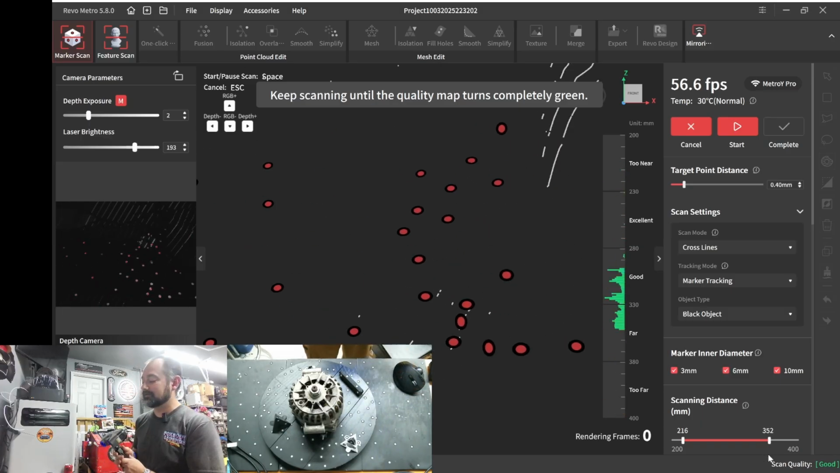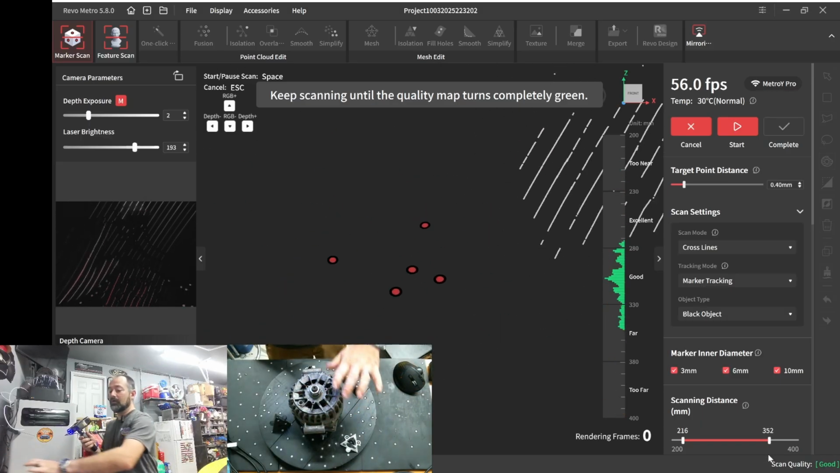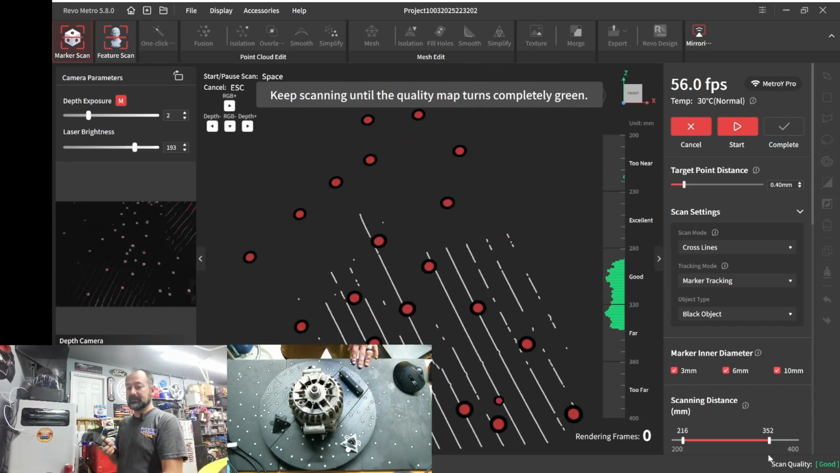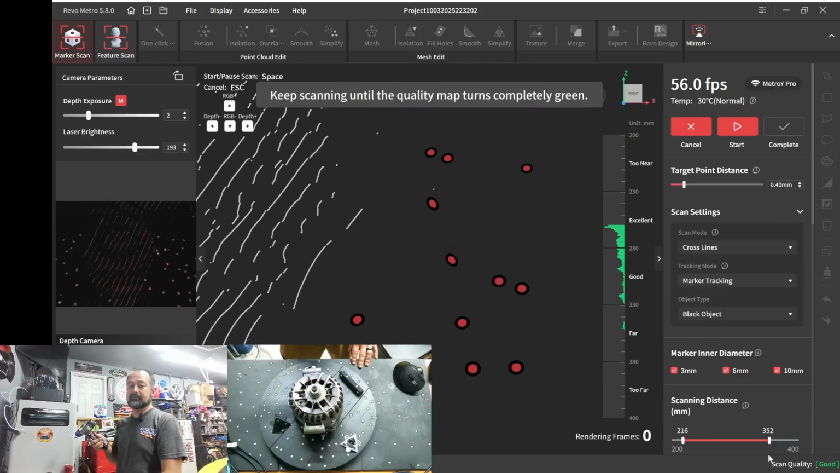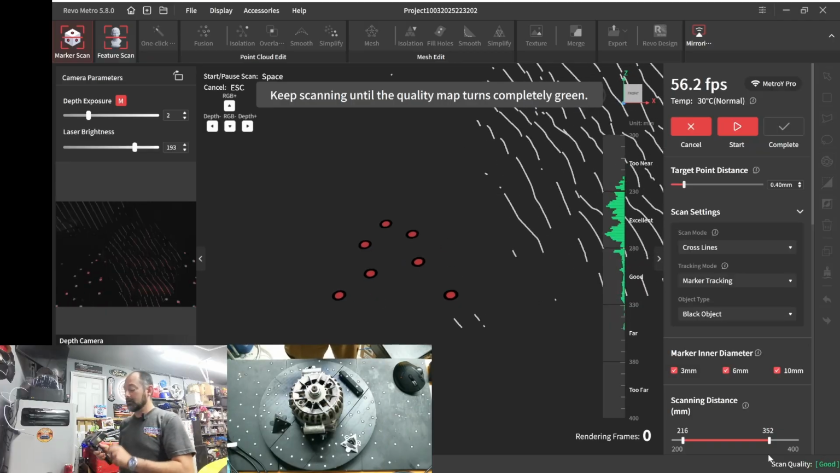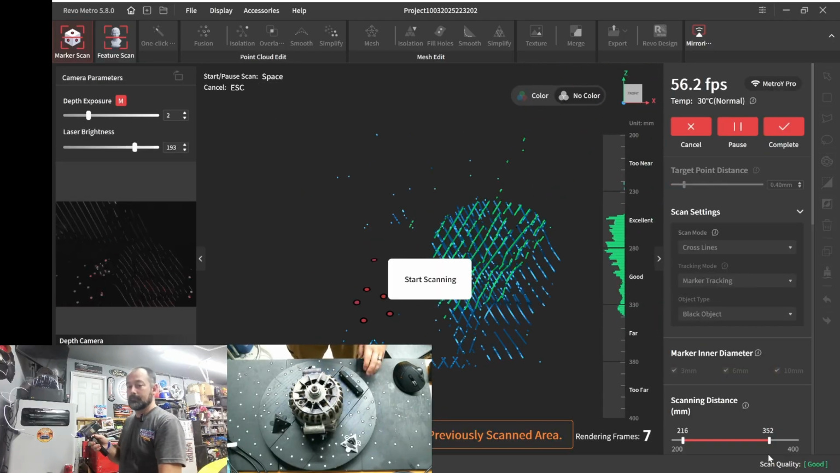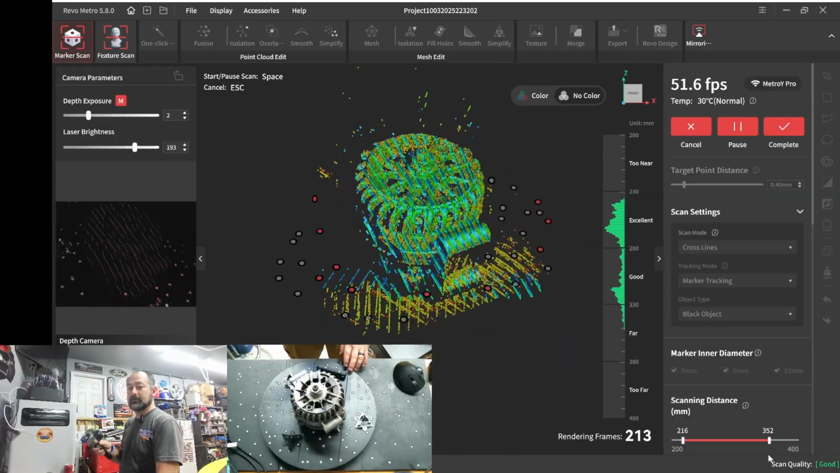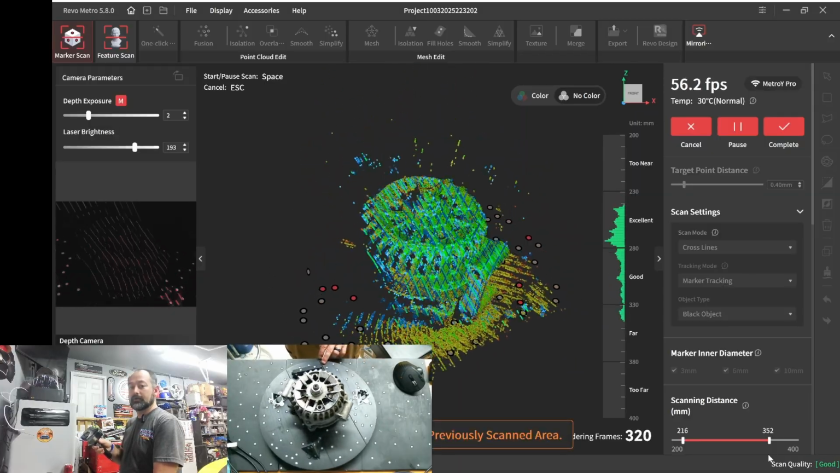I like to do that so I'm just not trying to scan the wall, or I'm not trying to scan the table, but hopefully still, as you can see, it's seen all the marker dots, so that shouldn't be an issue. Okay, without further ado, let's go ahead and get this scanning. As you can see, it captured that quite rapidly.